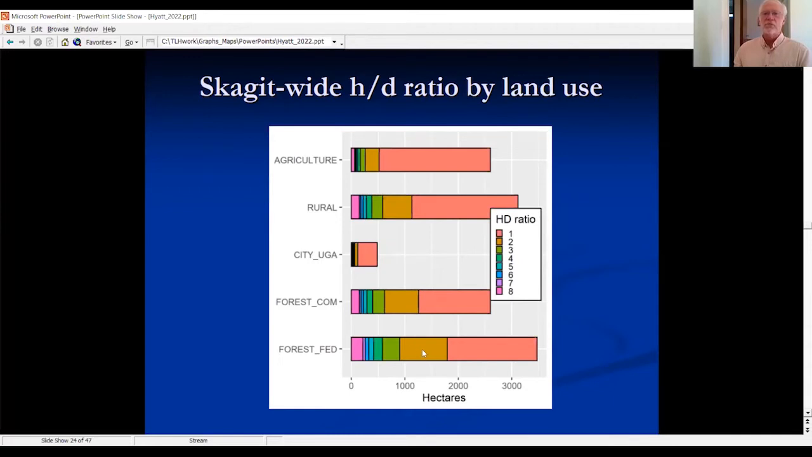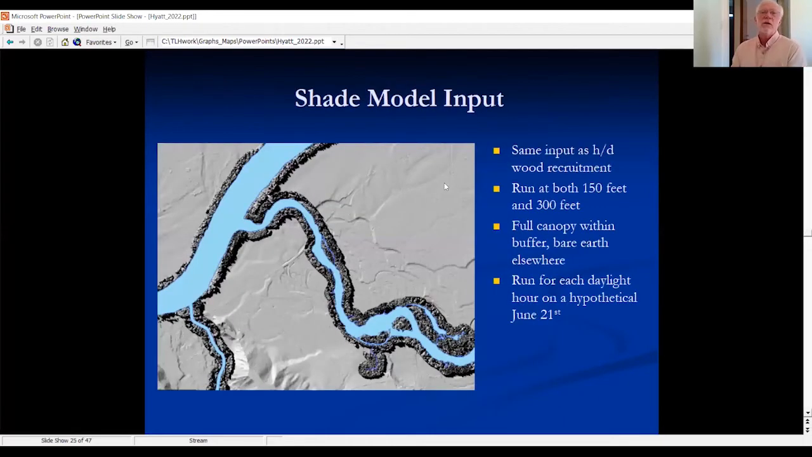So what this graph says to me is that to succeed in riparian restoration, these areas in the forests tend to be further away from the channel, whereas these areas in the ag lands are distant from the channel, but a lot of these are close up and adjacent to the channel. And this is the part that's going to have to be fixed to get some decent shade and large wood in those streams. And I'm going to get off my soapbox now and switch to the shade model, which used